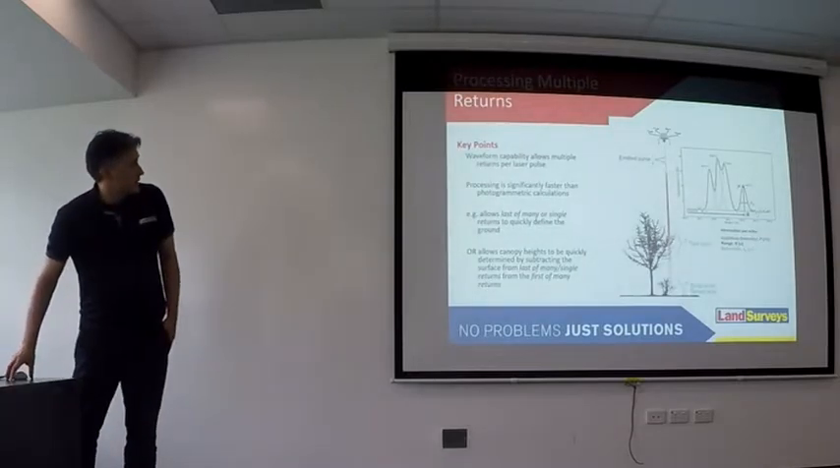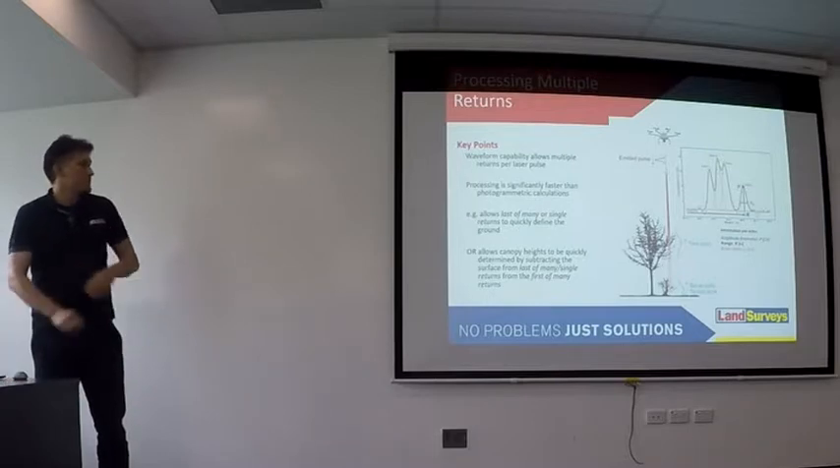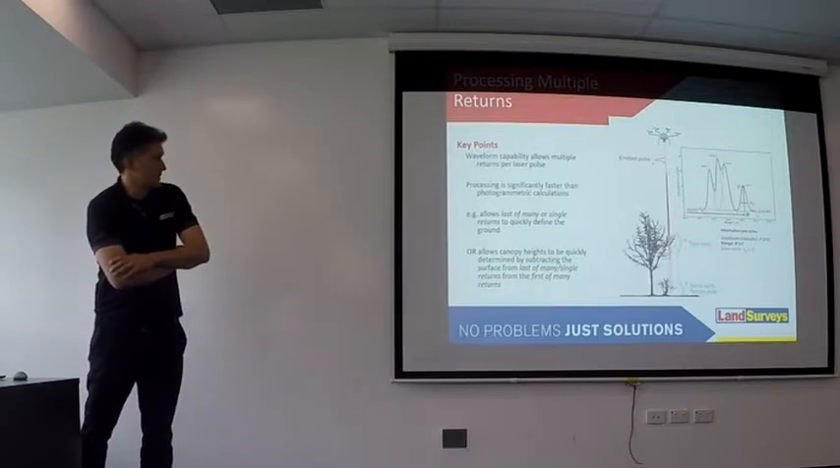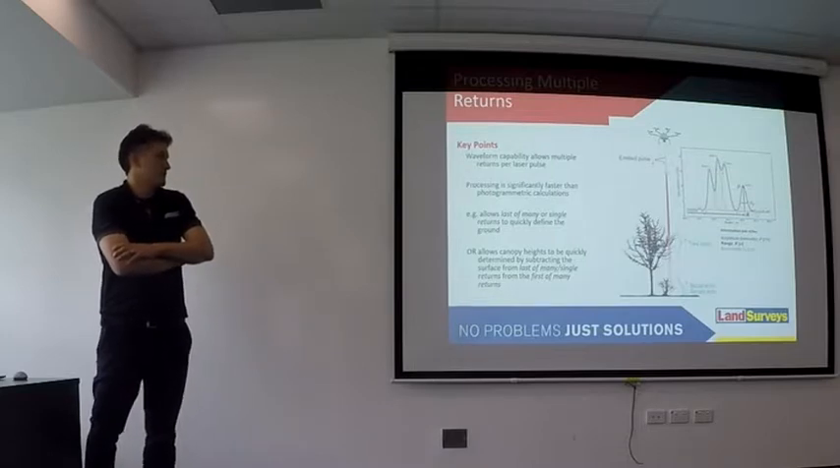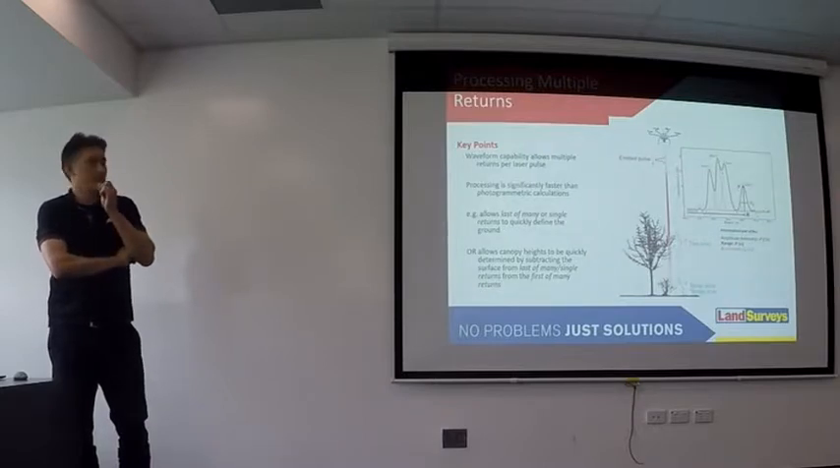The advantage of LiDAR is in the multiple return technology, which this diagram pretty much explains. You've got a very fast spinning laser, and you're measuring the time from when the pulse is sent out to when it's returned.